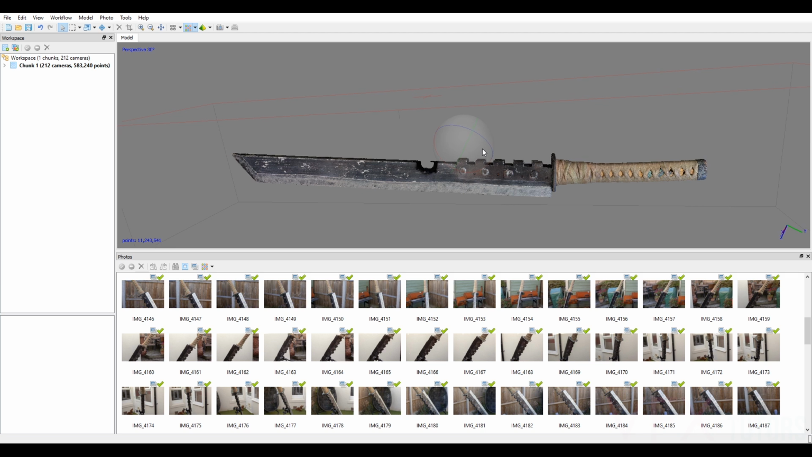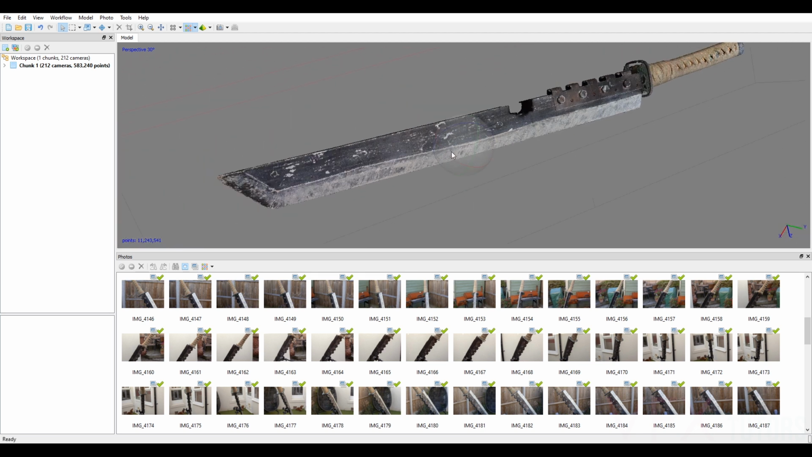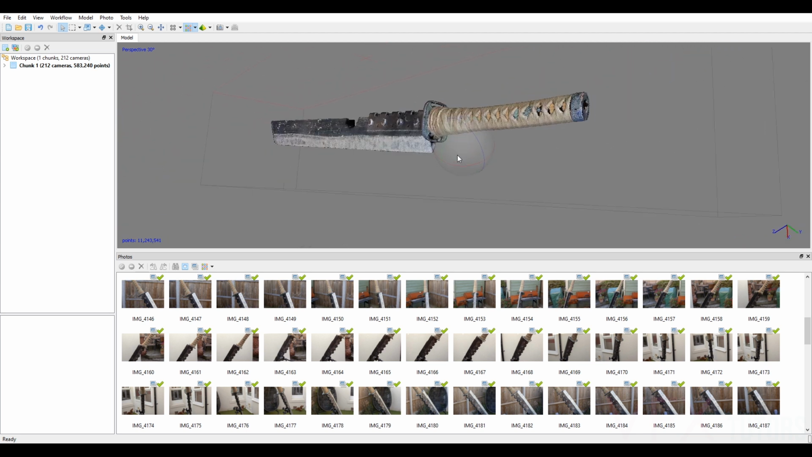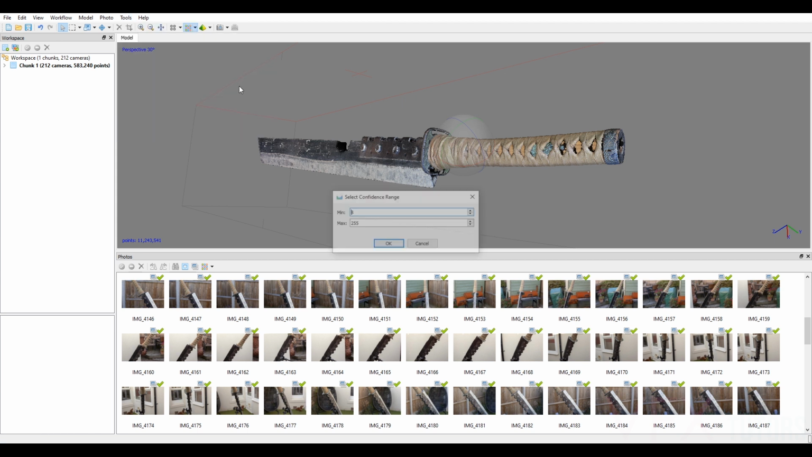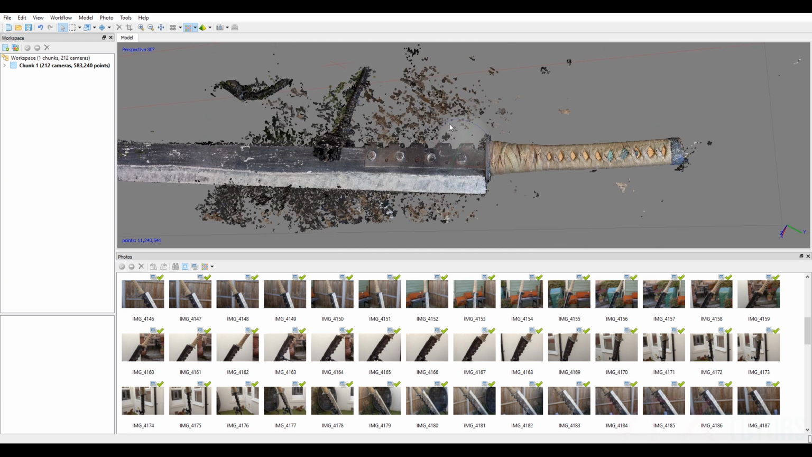Cool, so we've pretty much cleaned up our model, well, our point cloud that is. And our next thing would be to mesh it. But when we did the filter by confidence, we didn't actually get rid of them. We just used it so we could see. So if we built our mesh now, it will still model all these. So we need to find out a way how we can delete this.